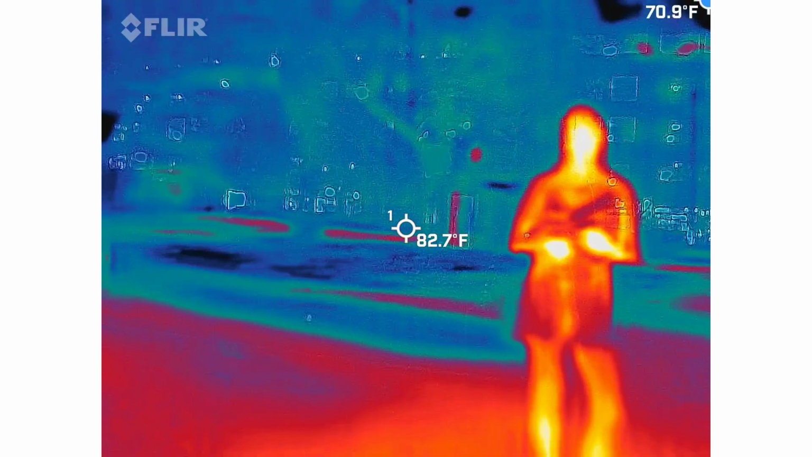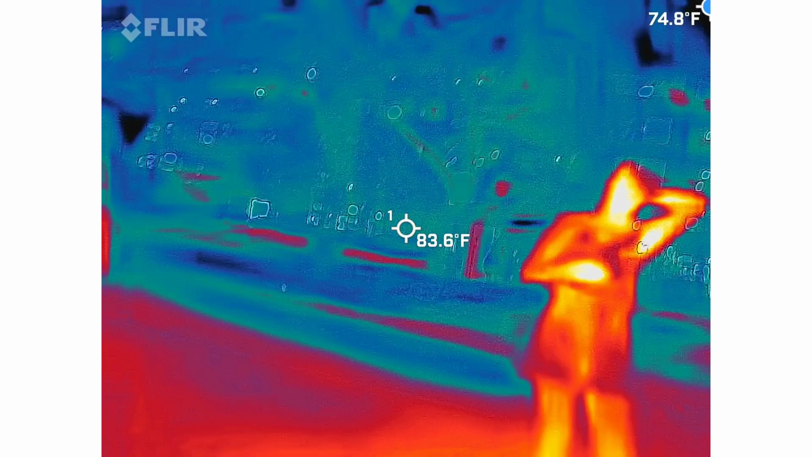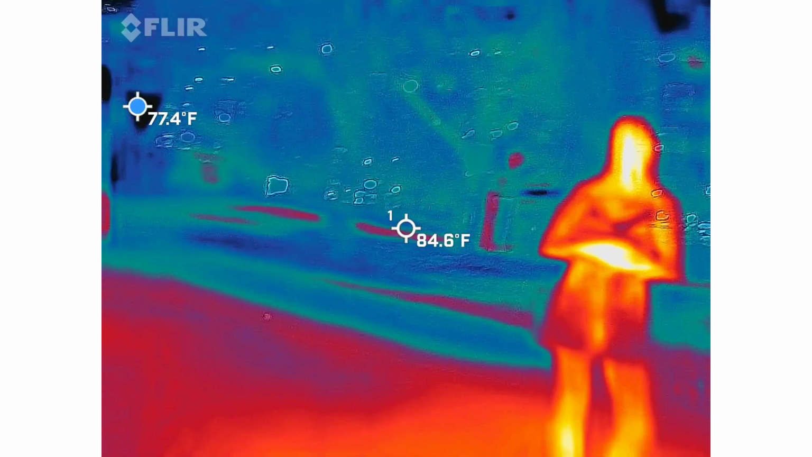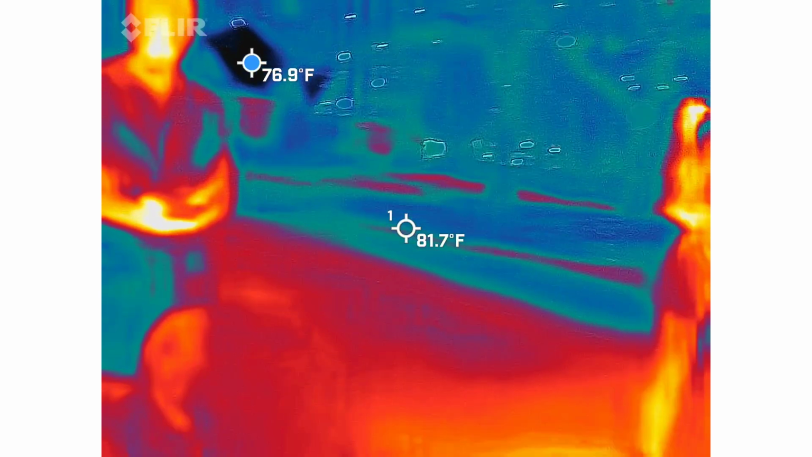Your television set has a bunch of wires behind it. If you put that device behind it, it's going to read anywhere between 40 to 60 milligauss. That's a pretty steady reading. Your microwave running on high with the door shut and you're standing next to it with that device will go up to about 150 to 170 milligauss.